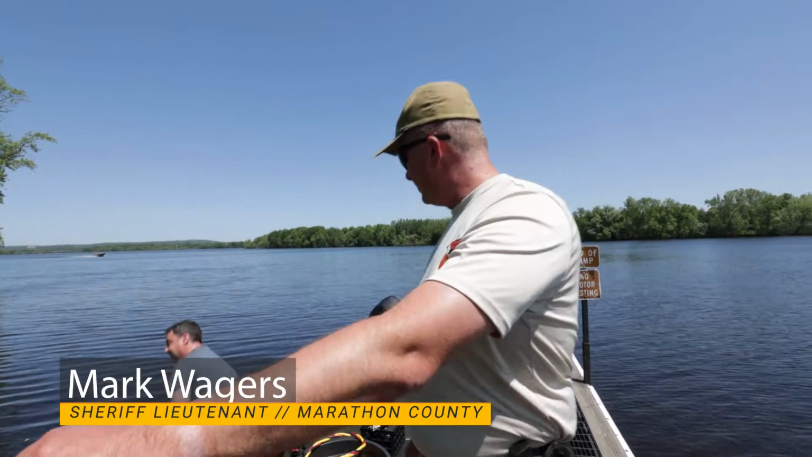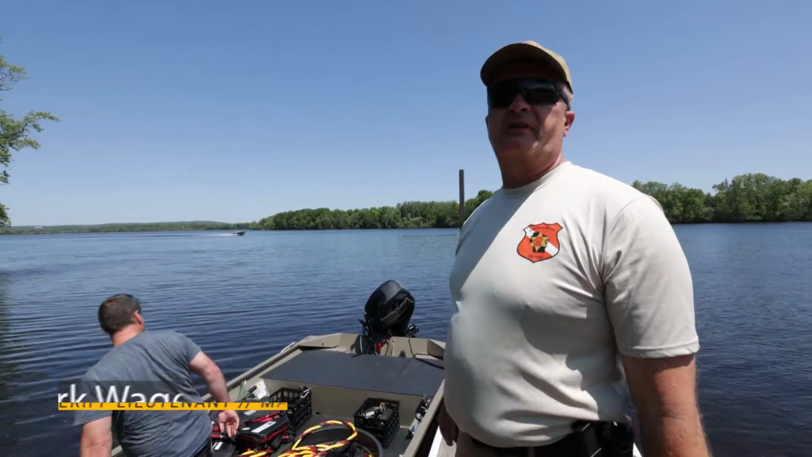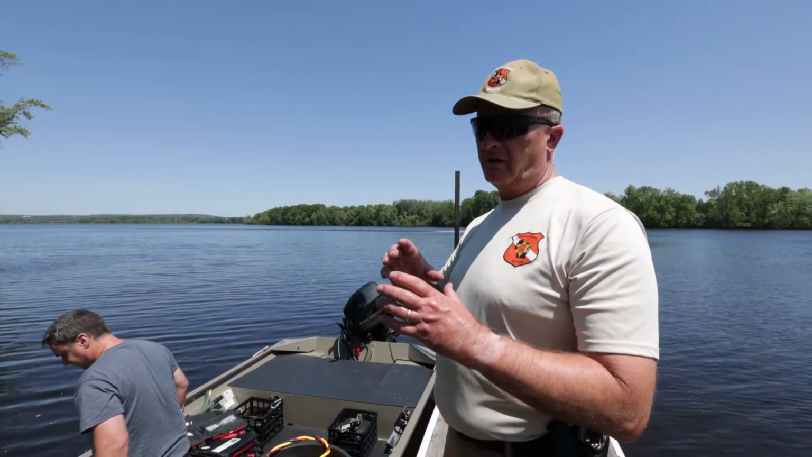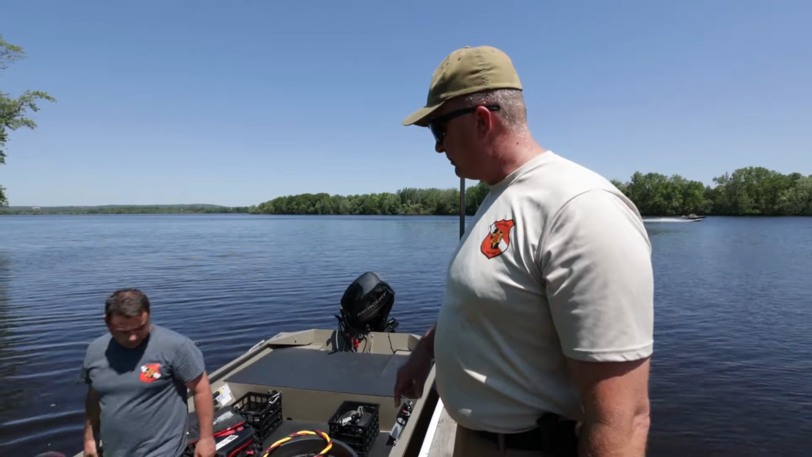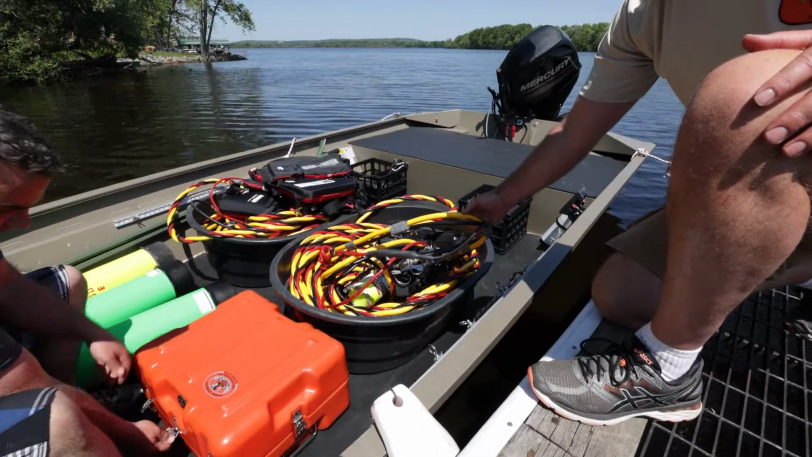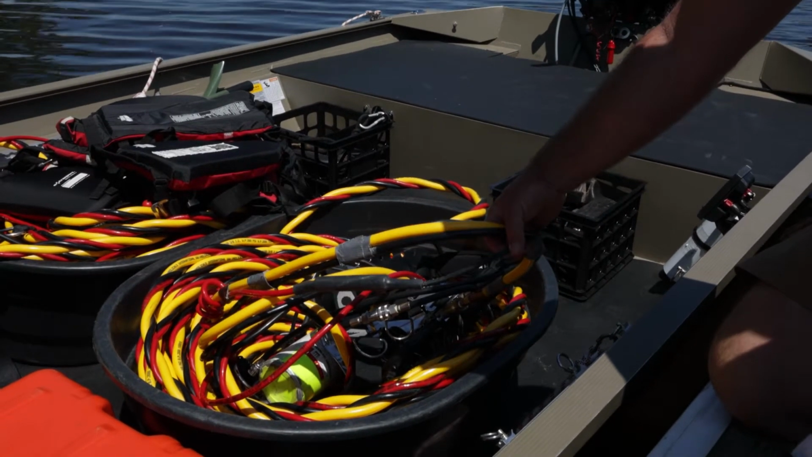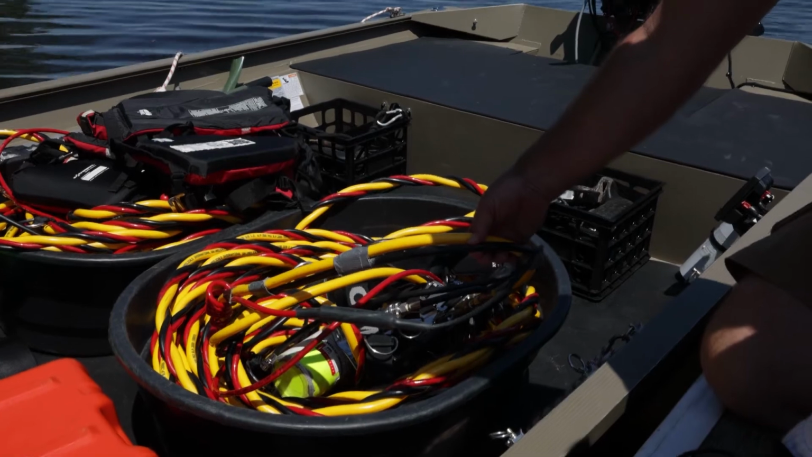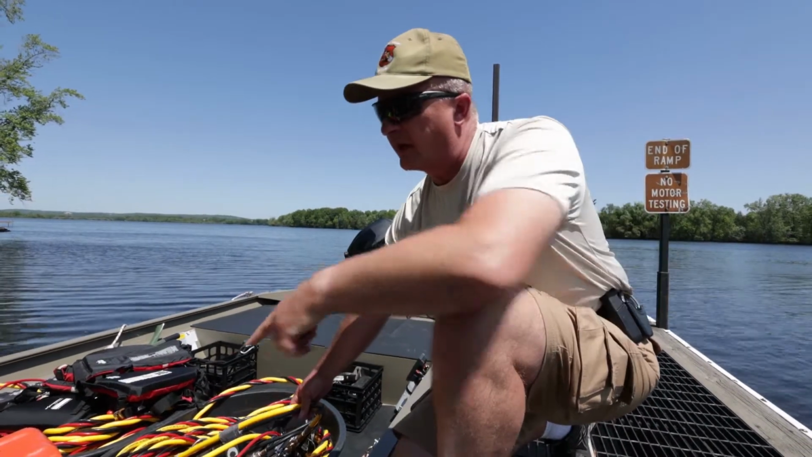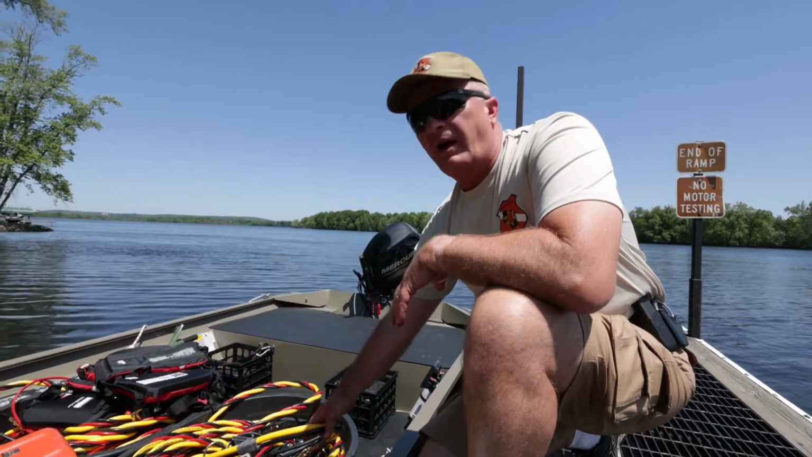Well, what we have on here is a surface air supply unit, and so they get all their air from the surface. Their tanks are kept in the boat, and basically they have an air hose that has a communication line woven around it. So with this right here, yellow is the air line, the red is the communications line, and then this black hose right here is for a pneumofathometer. From the manifold we can tell how deep they are, and that way we can monitor their depth.